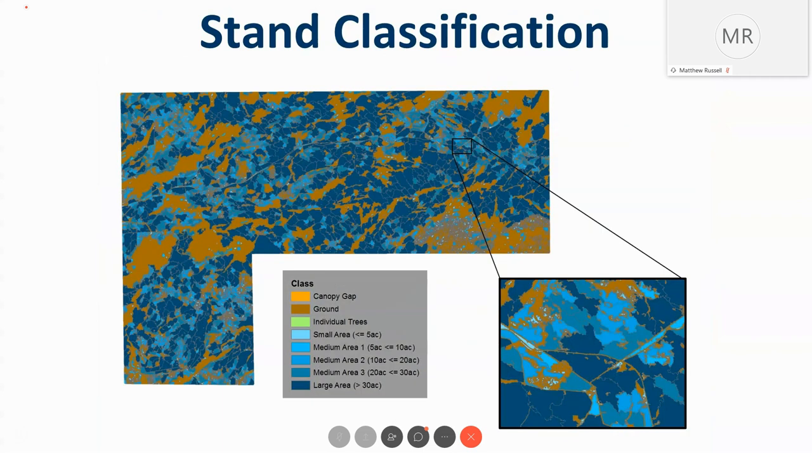And again, same thing in the Lake County area, from gaps in the canopy to larger stands in the dark blue.